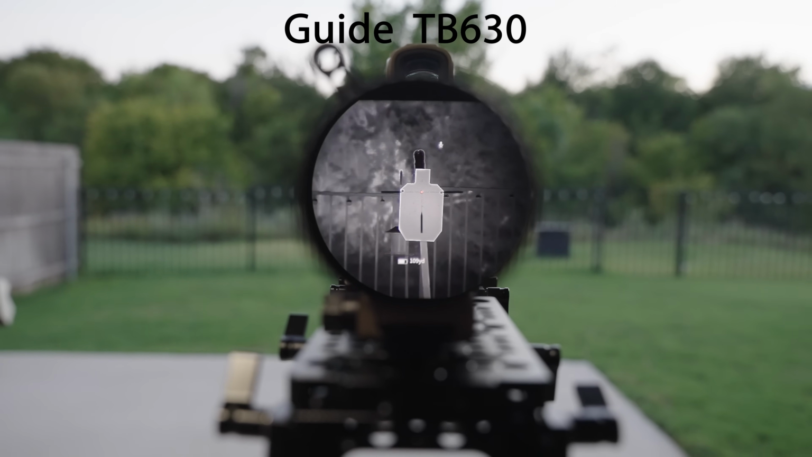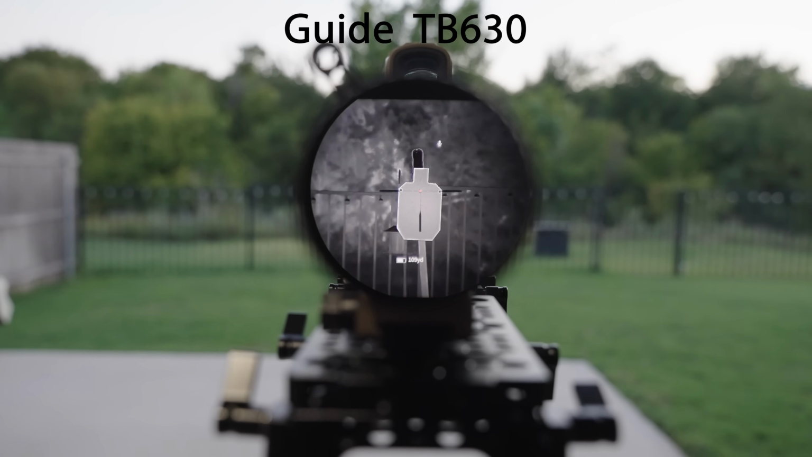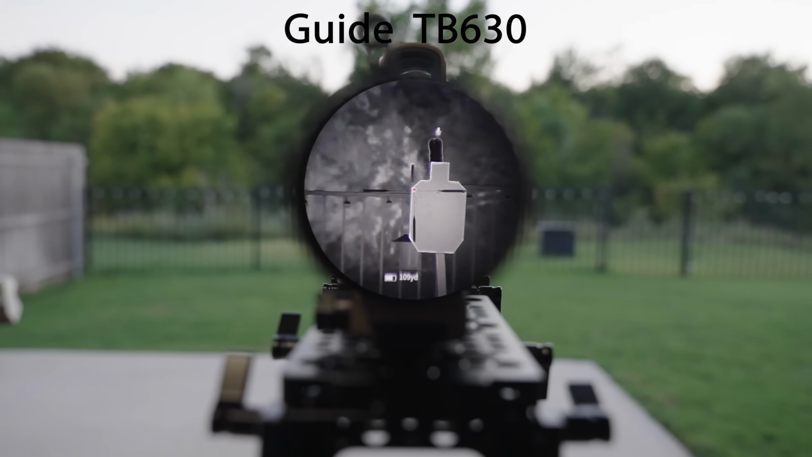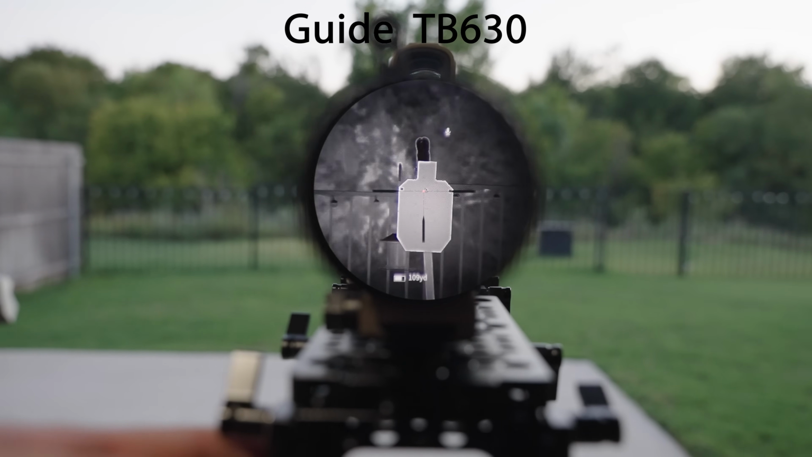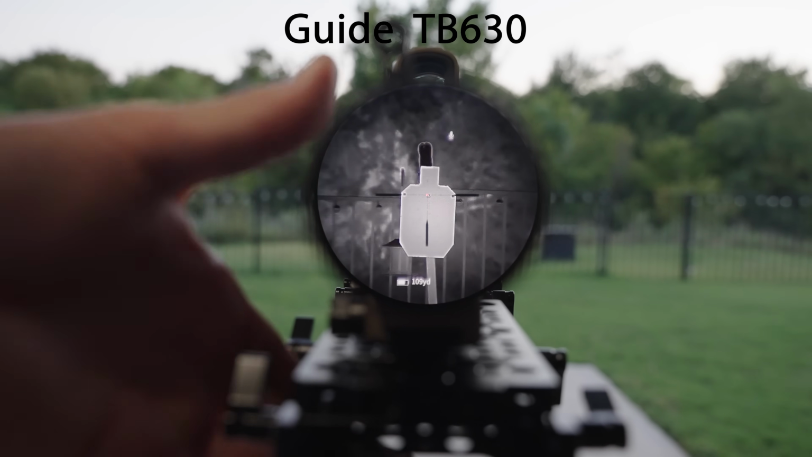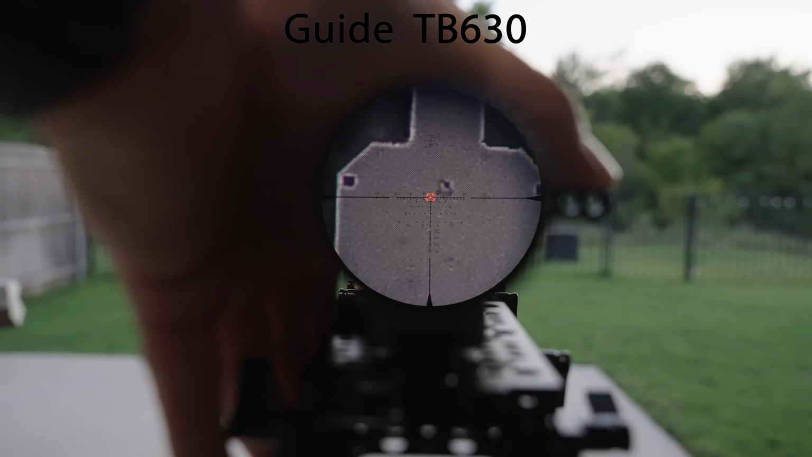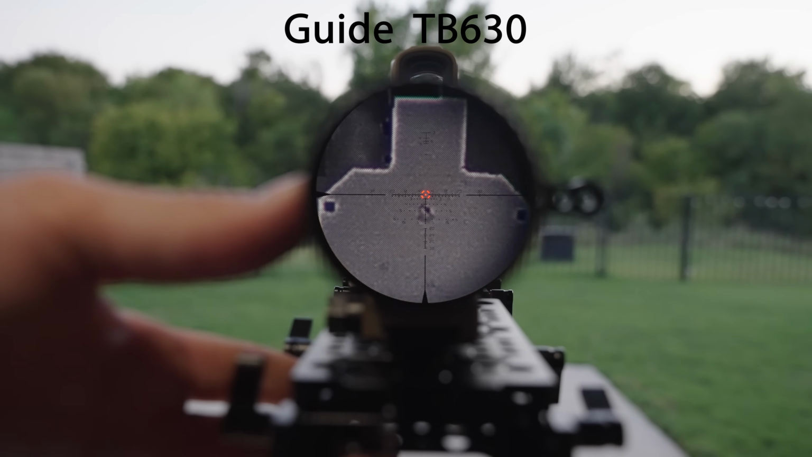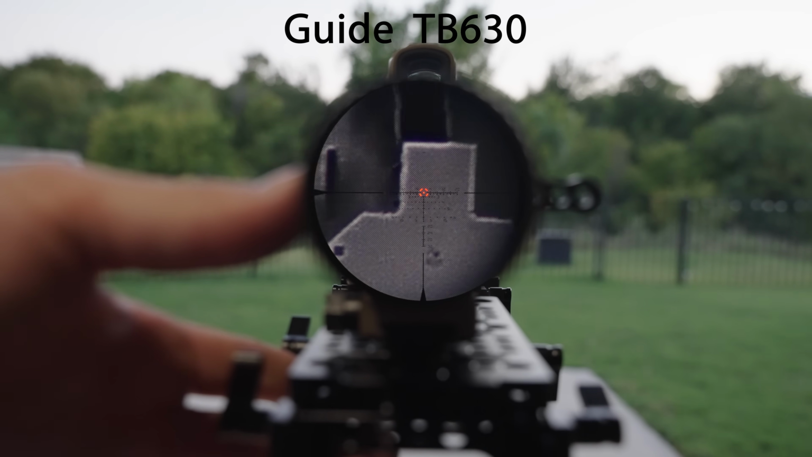So at 2 power, we start losing that horizontal field of view, and then on the Guide, we now start cropping into the vertical at about 2.5, 2.75. Everything still looks very, very clear. So now what I'll do is, for all these, I'm just gonna crank it to 10 power for the sake of not keeping you around for 2 hours. You want me to get to the point, I wanna get to the point.